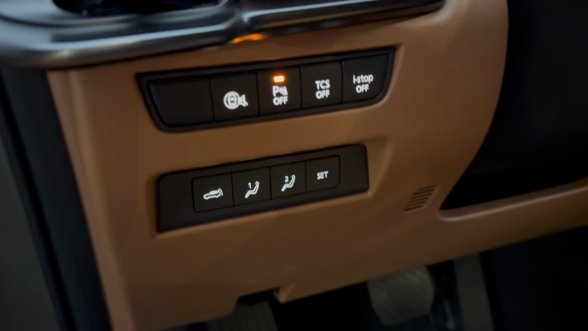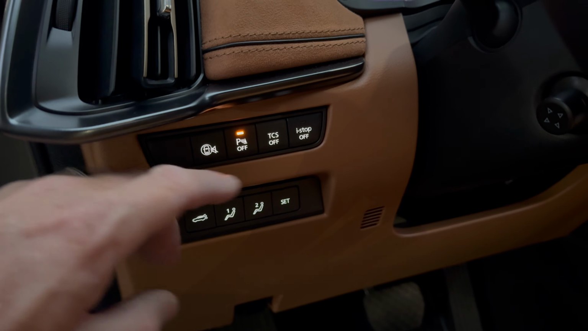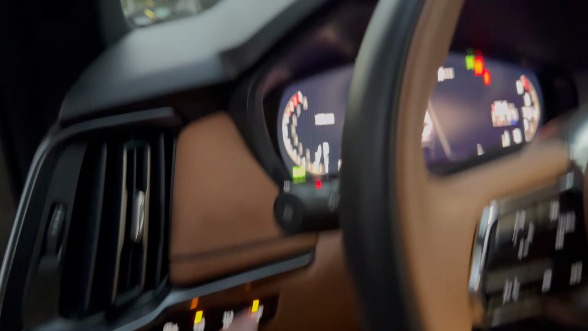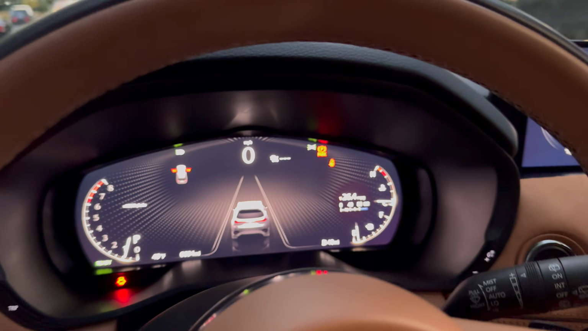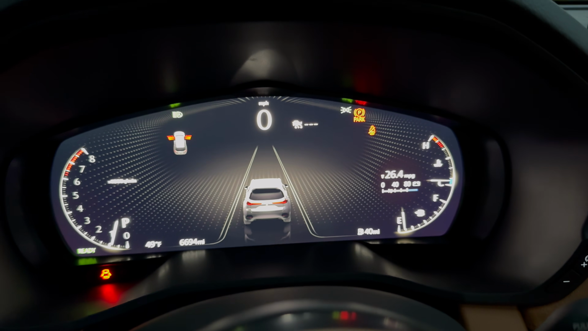Memory seats, that is fantastic. Excellent to have a luxury feature like that. And then things like the i-Stop. That's the engine start and stop button. Do you want to have that on or off? A 12.3 inch screen right here as well.